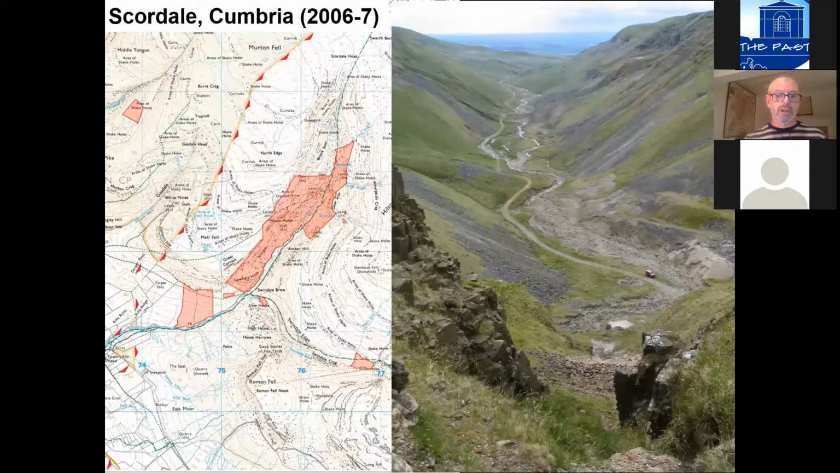This is what Scordale looks like. The area on the left-hand maplet that you can see, which is outlined in red, the larger of the two areas there, is the extent of a scheduled ancient monument, which comprises mining remains going from the medieval period right through to the early 20th century. And Scordale is within the Warcop Army Training Area. It's owned by the MOD.